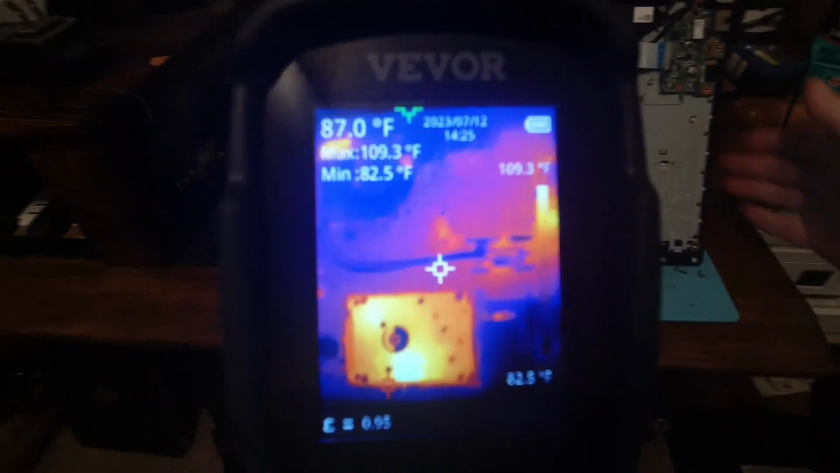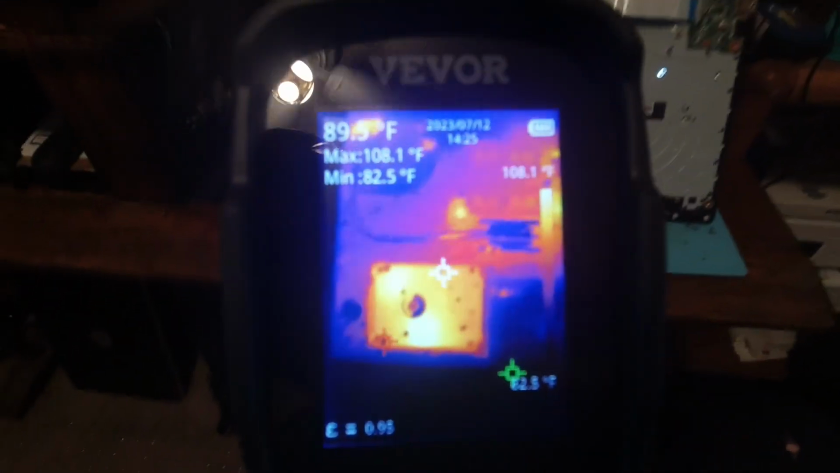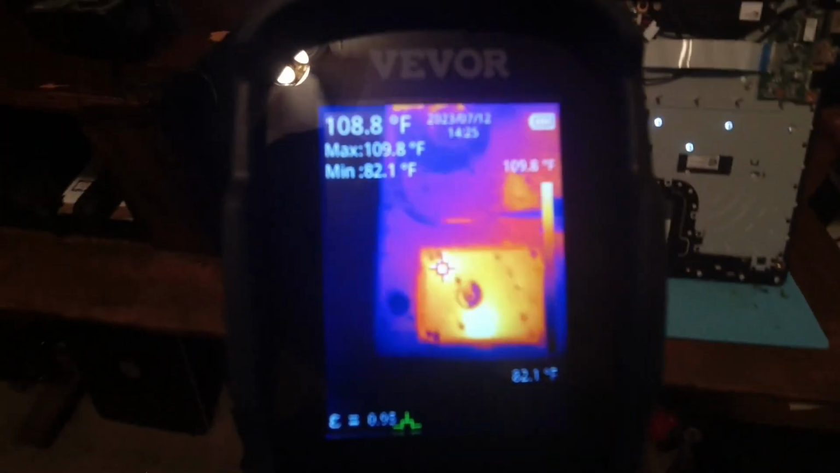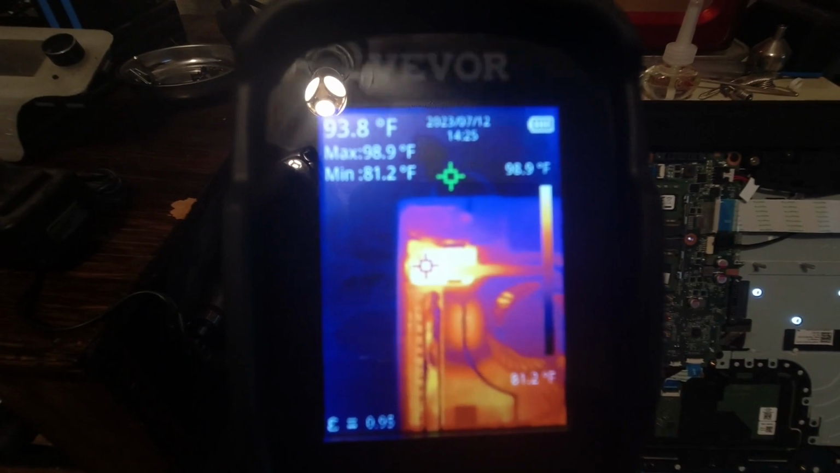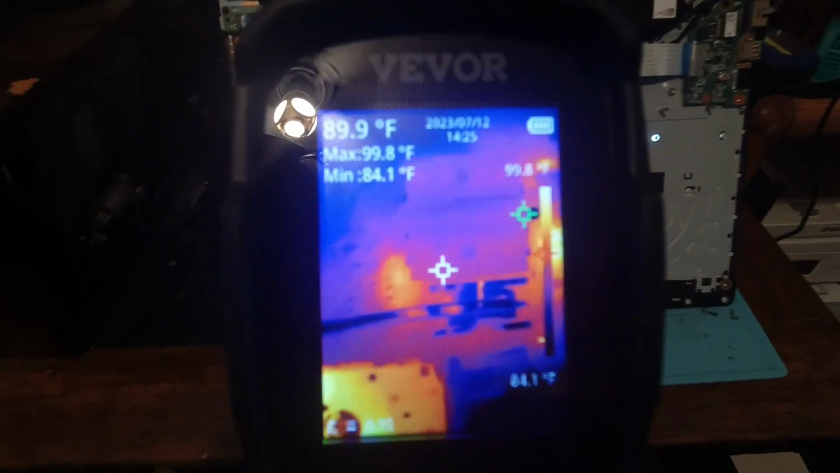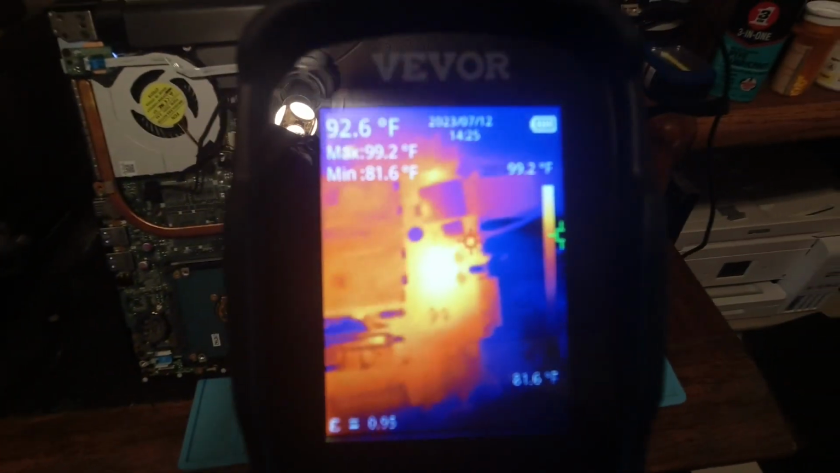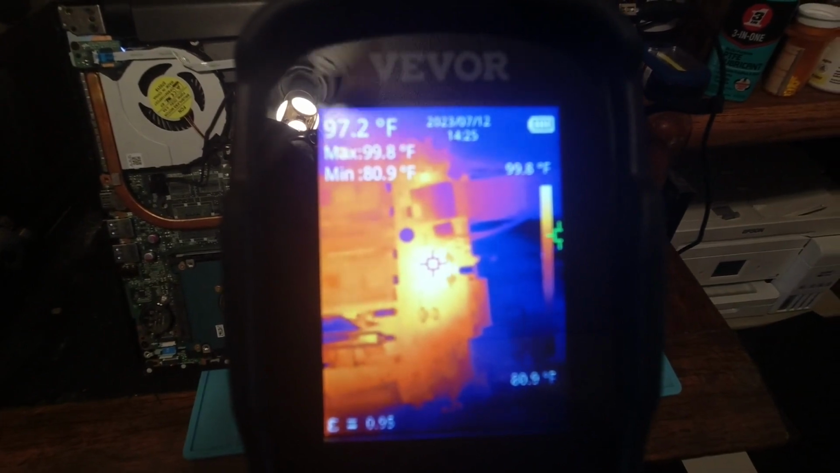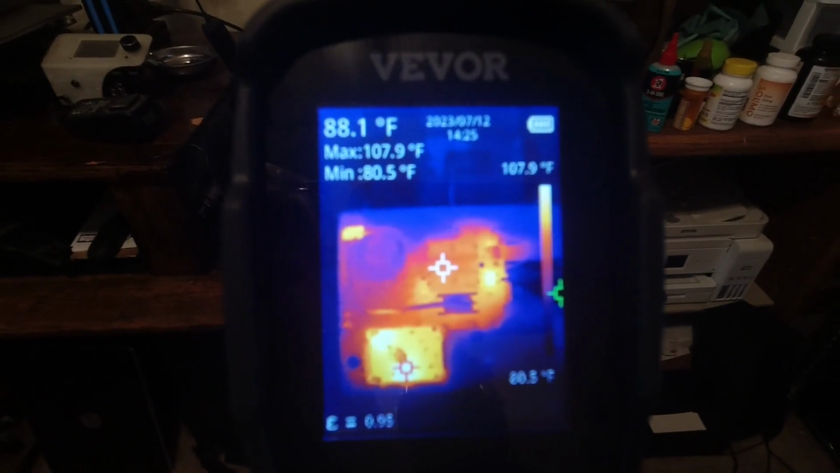So as you can see, this computer, has it gone back off on me again? This computer, the hard drive, honestly looks like the hottest spot at about 109 degrees. This little circuit board up here is about 93, 94 degrees. Got a chip right here that's kind of warm at 93. We got another chip over here that's up around 96, 97.